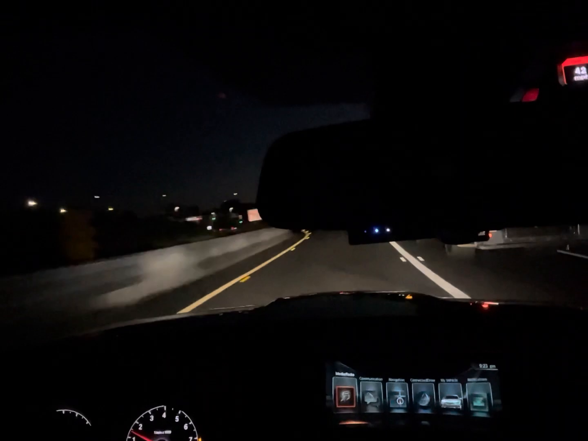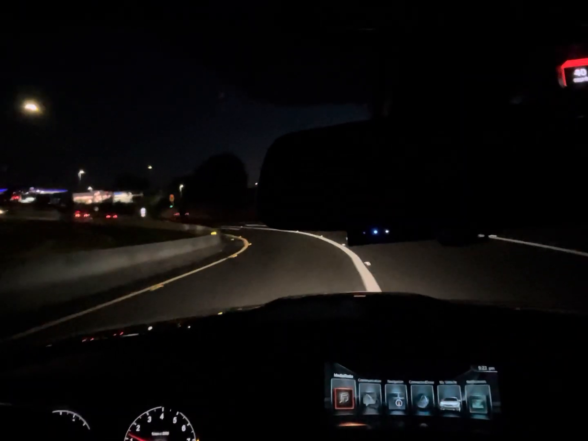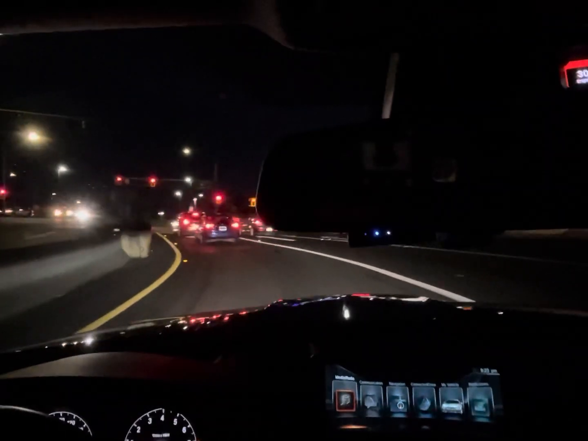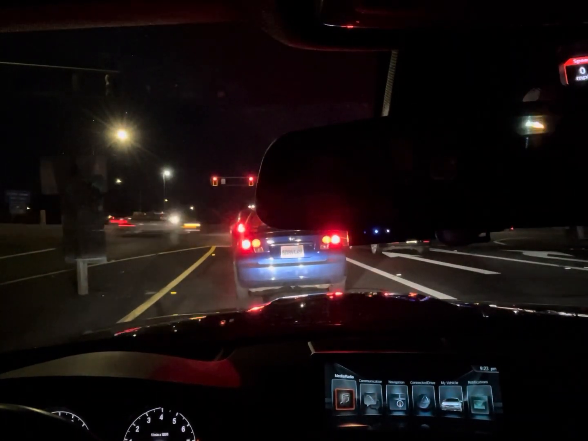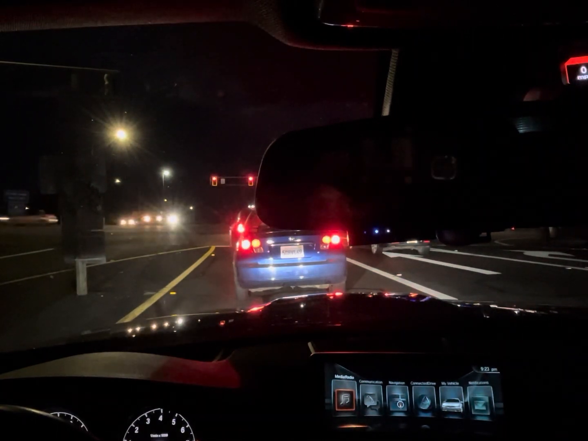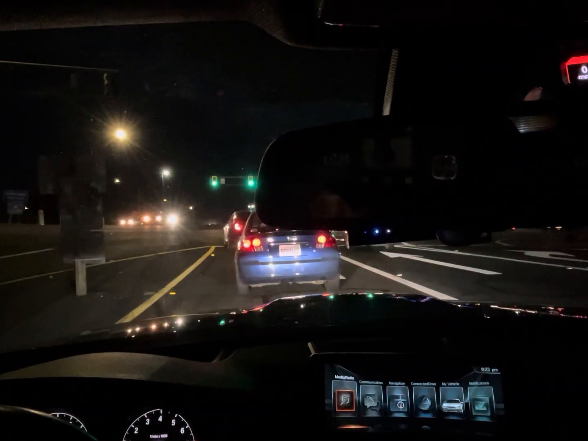I really like Tommy L Garage's little mud flaps that he sells. So I'm thinking about getting those. They look pretty cool. I got mud flaps for my STI then, and I really liked them. But I really like how they look on this car as well. And it's very functional. Protects the car from rock chips and stuff like that.